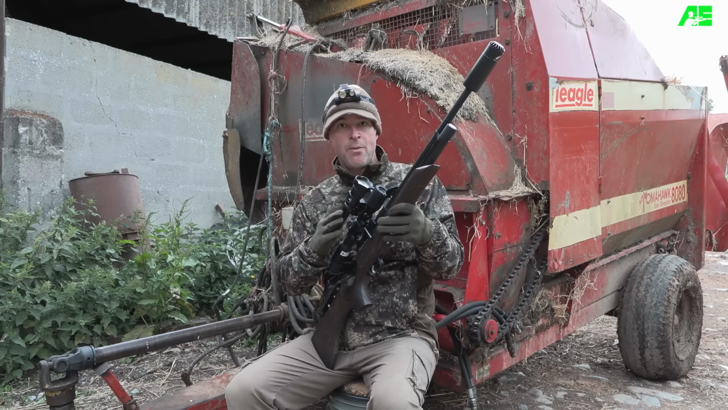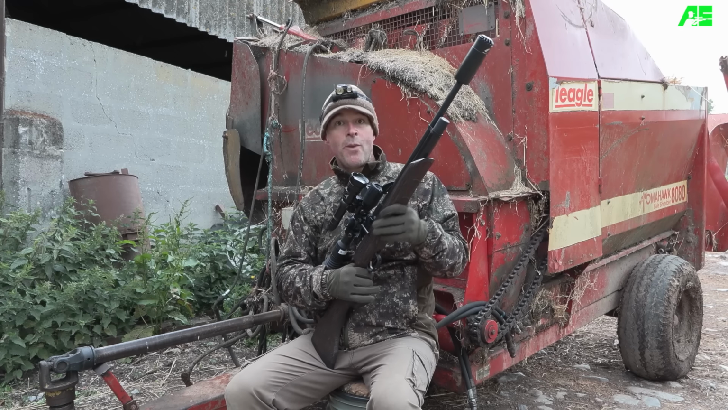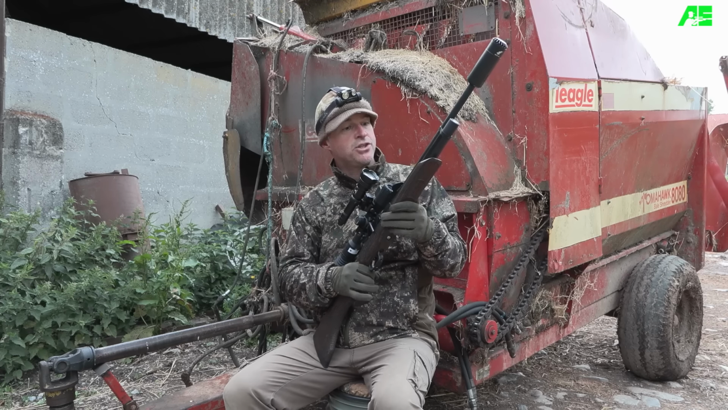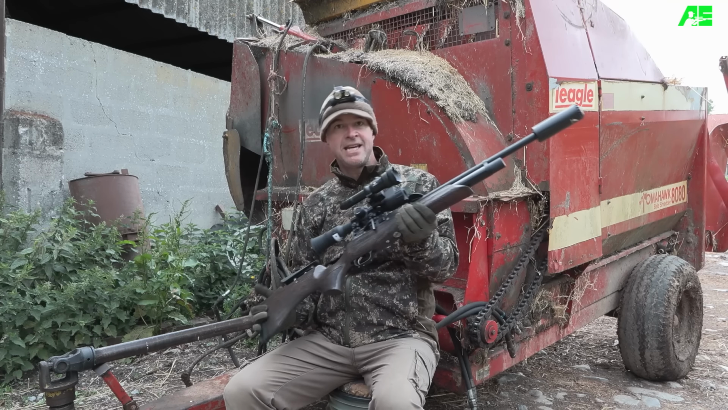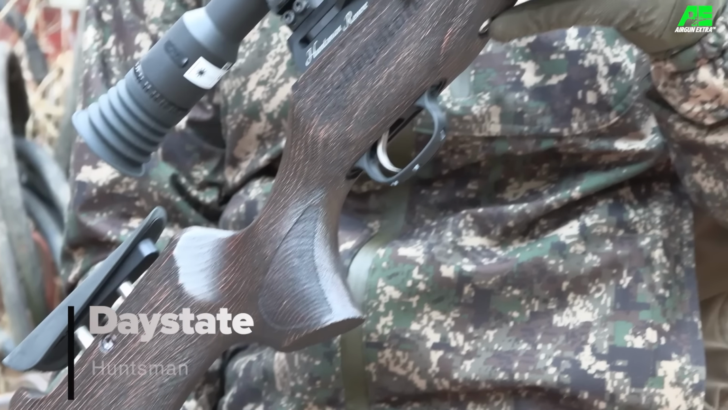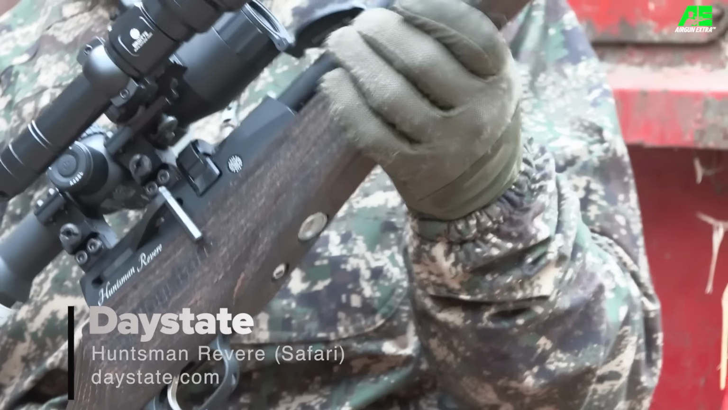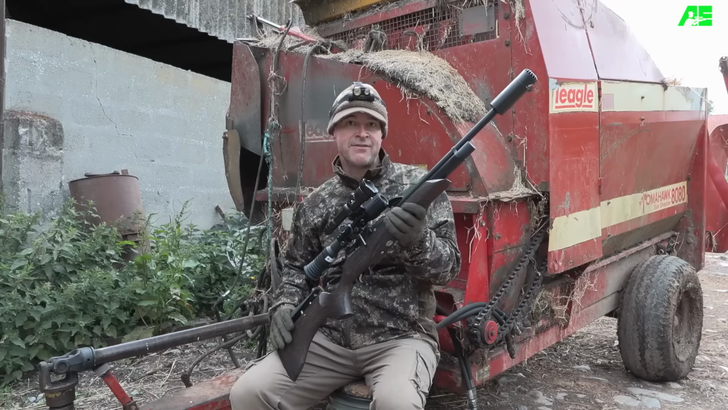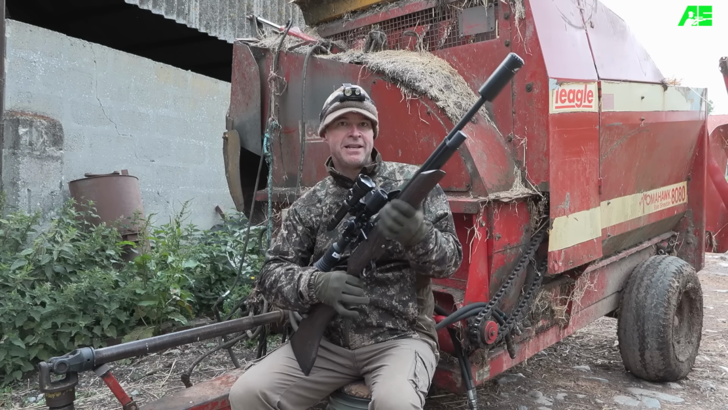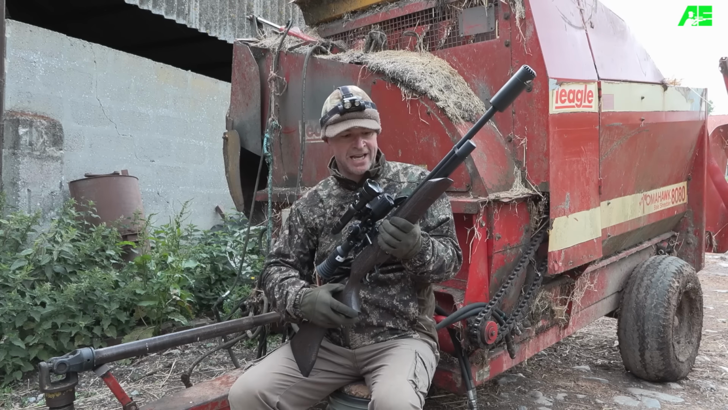So I'm going to be using the Alpex 4K Lite in complete darkness. While we're waiting for it to get dark, I will give you a quick run through the kit for tonight's shoot. The gun is my cherished Daystate Huntsman Revere Safari Edition, and some of you will probably know that I rate this gun so highly that I've actually got two. I've got one in .177 calibre and one in .22, and I just find it a really nicely balanced, accurate, easy to use pre-charged air gun.